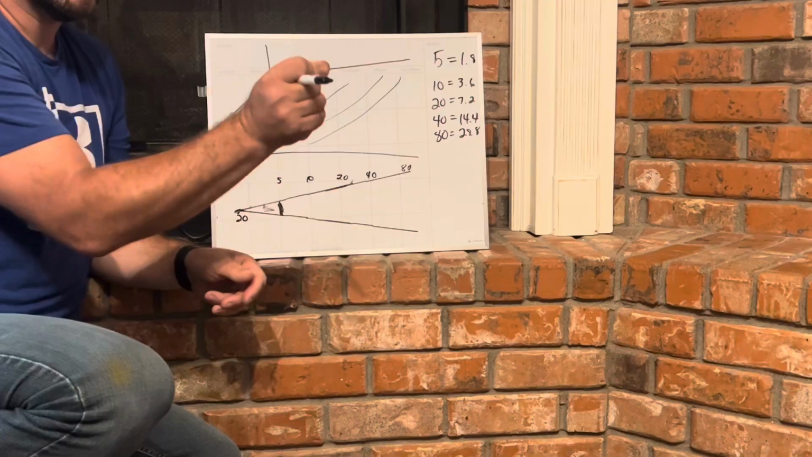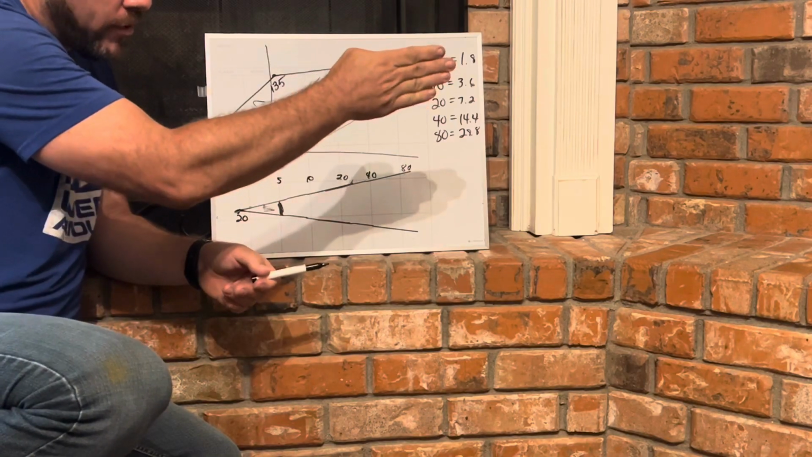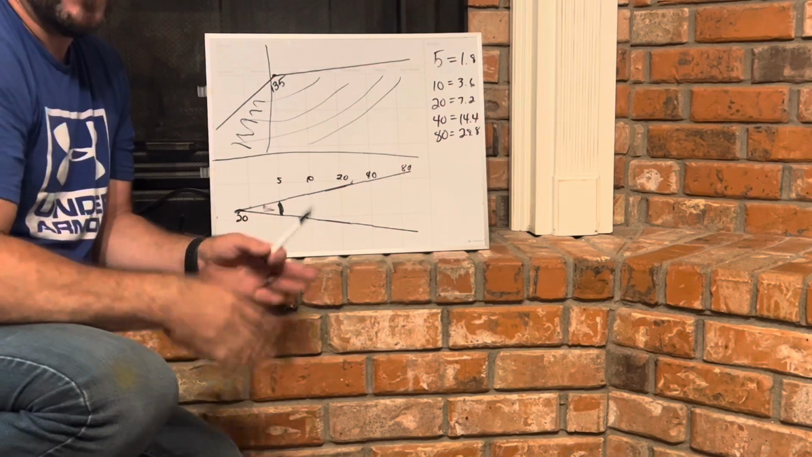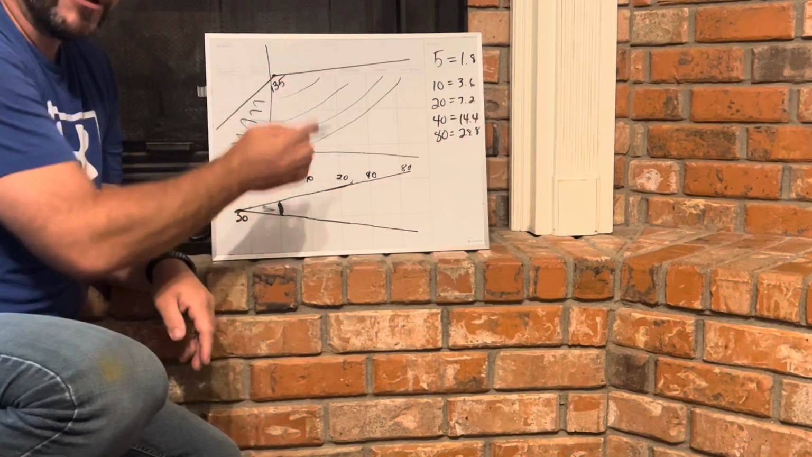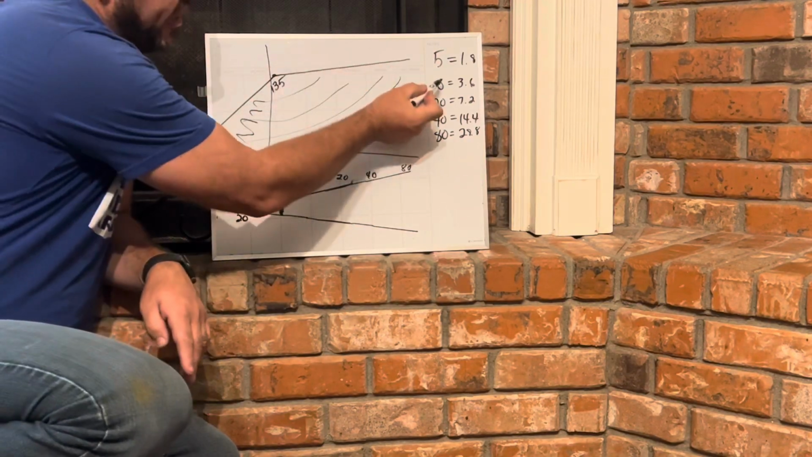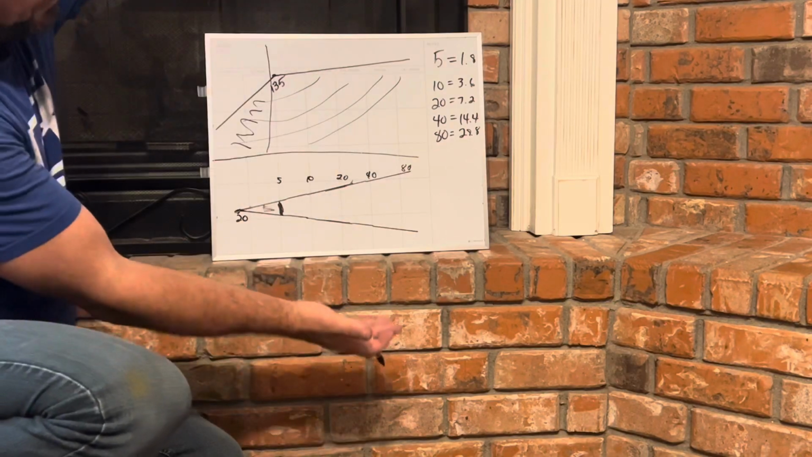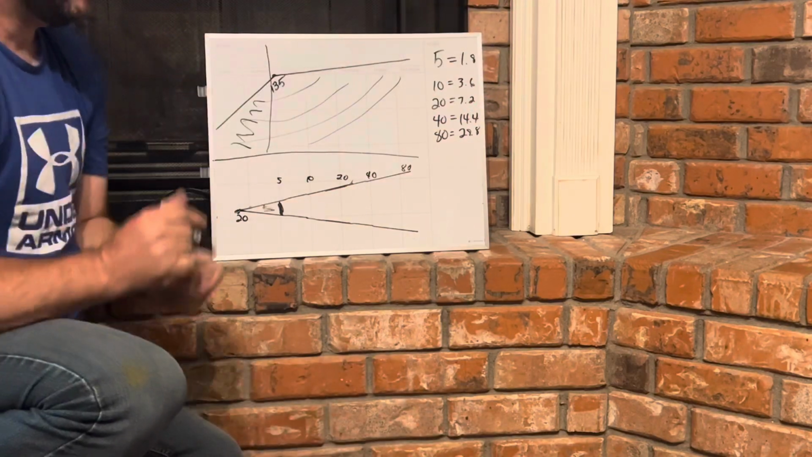If you're off just slightly, or if you think your transducer is pointing straight and it is slightly off to the left or right, and you think you have it, you could completely miss it. Now here's something that we'll talk about in just a second. As we get to 10 foot, it doubles in size to about 3.6 foot. Now that's a pretty large area. It's about this wide, so you're seeing it about this wide.